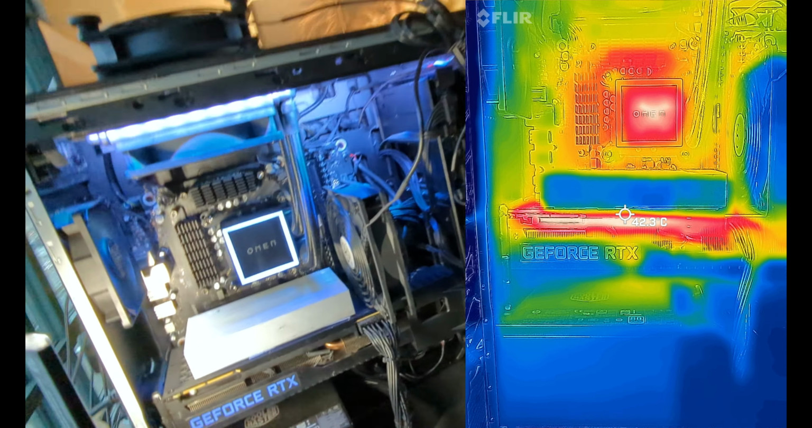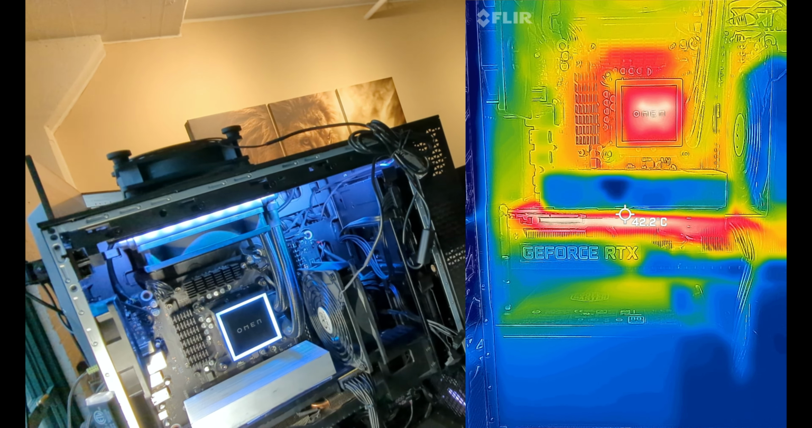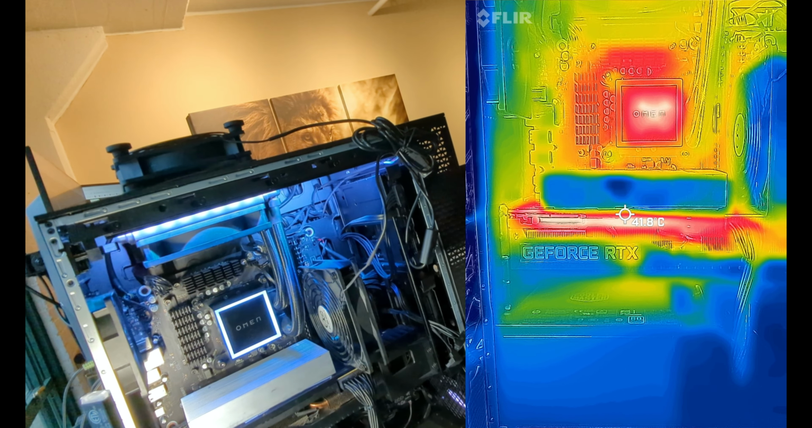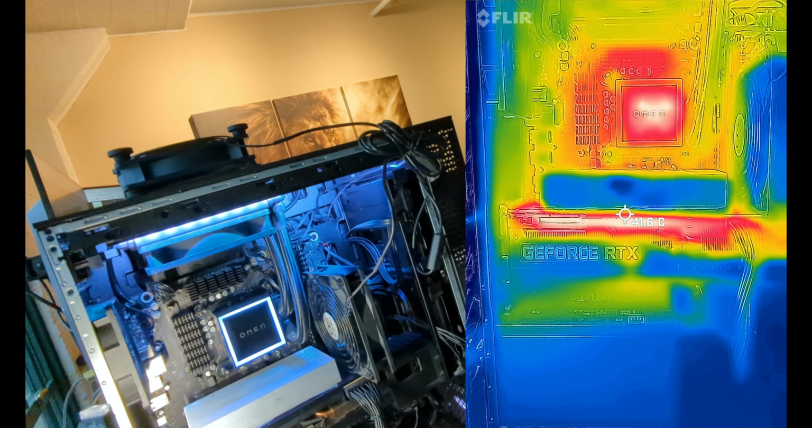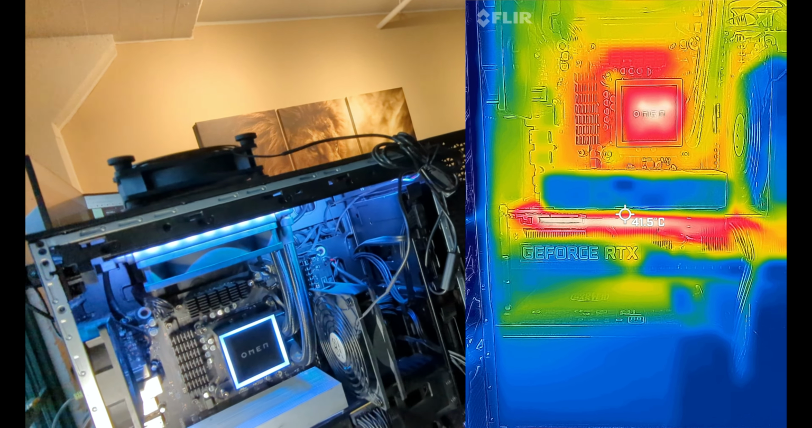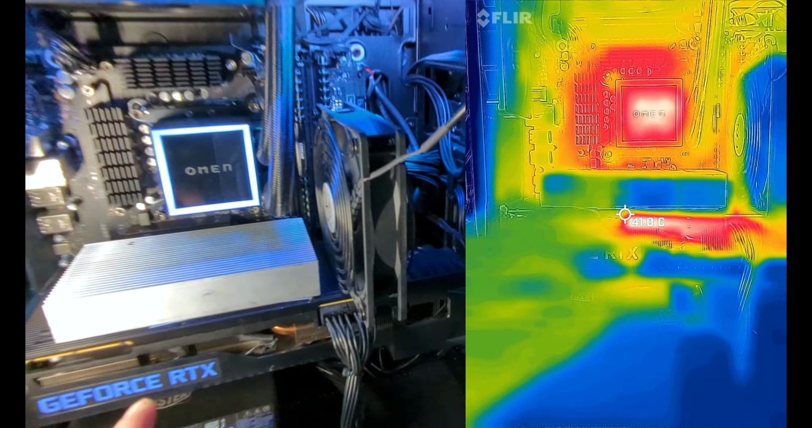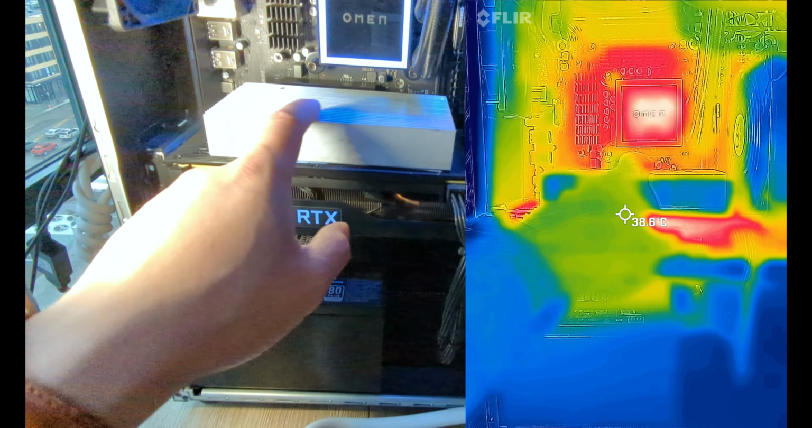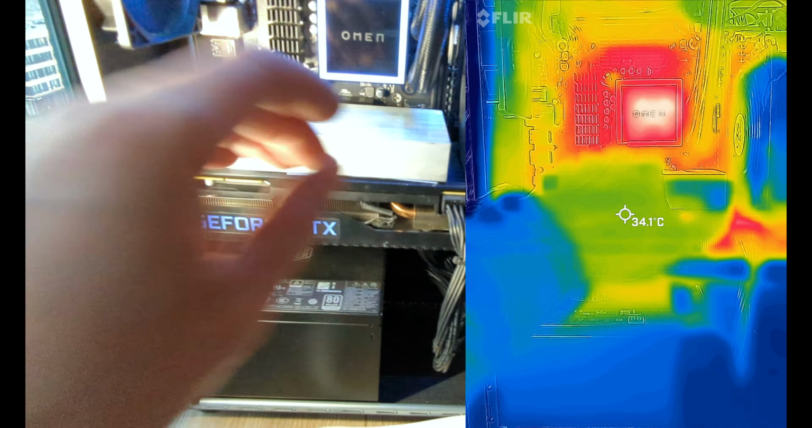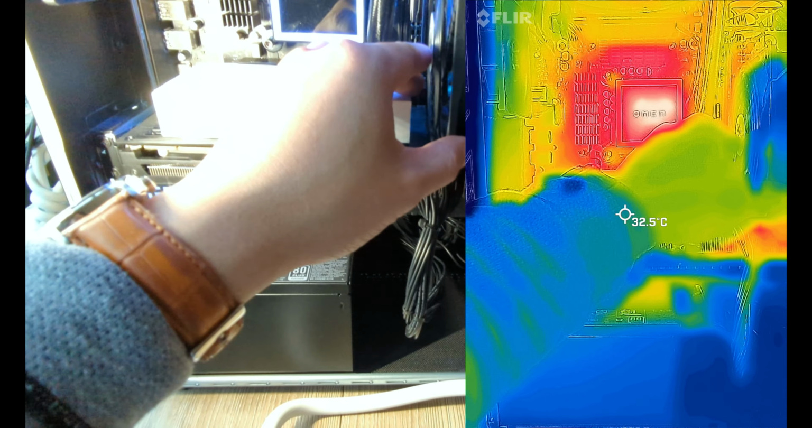Alright, so we'll continue to watch. As you can see, the moment I laid that on, it drops to 42 right away. 42 Celsius. So we'll just leave it. Eventually, we're going to see that the heatsink will heat up. It'll take a while, I think 20-30 minutes to heat up. But the fan will continue to cool it.